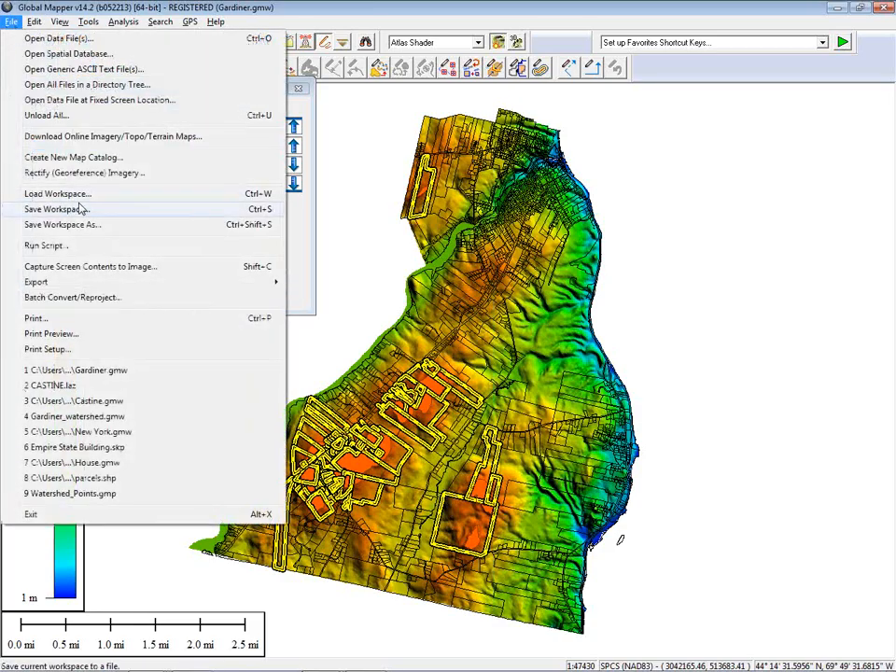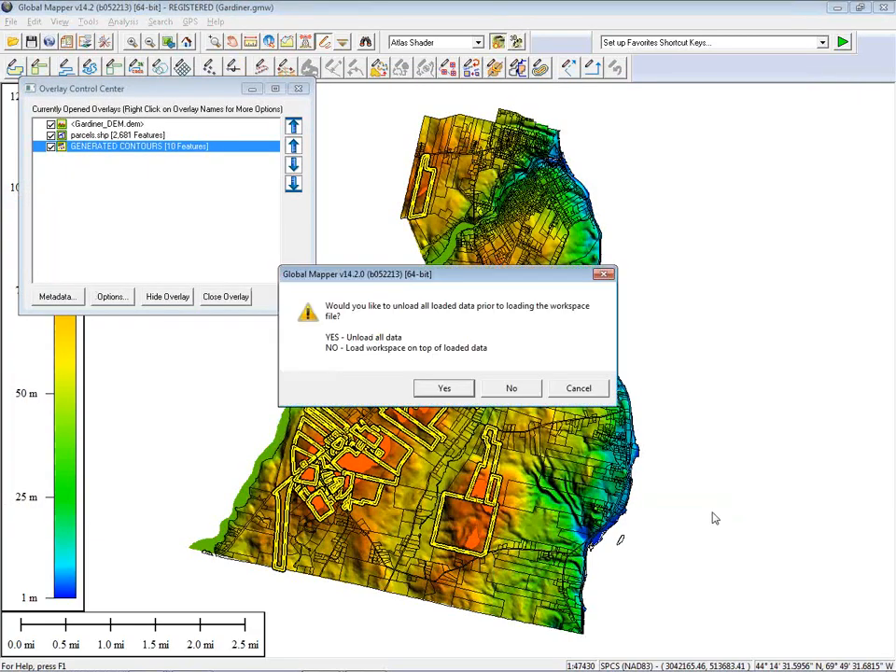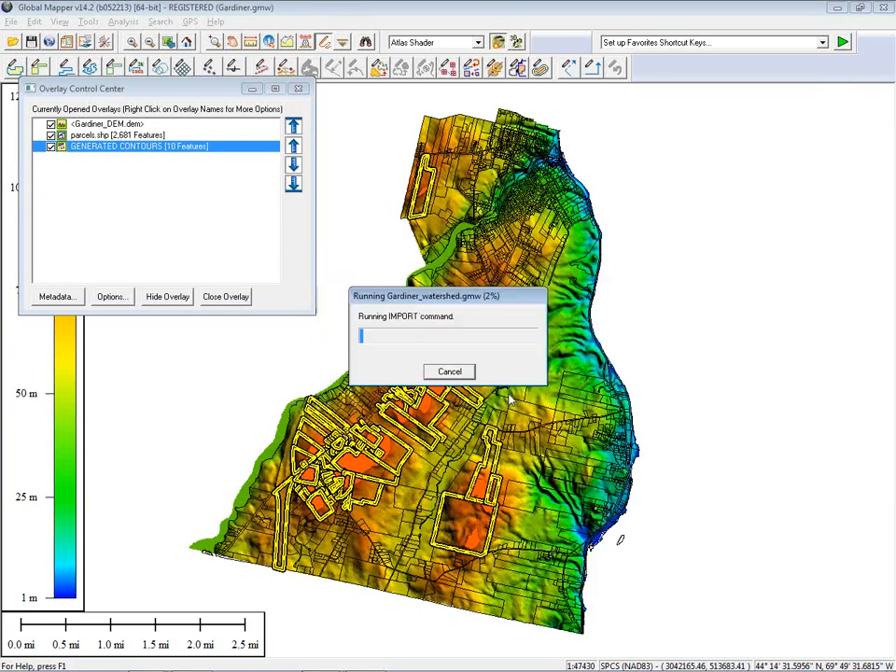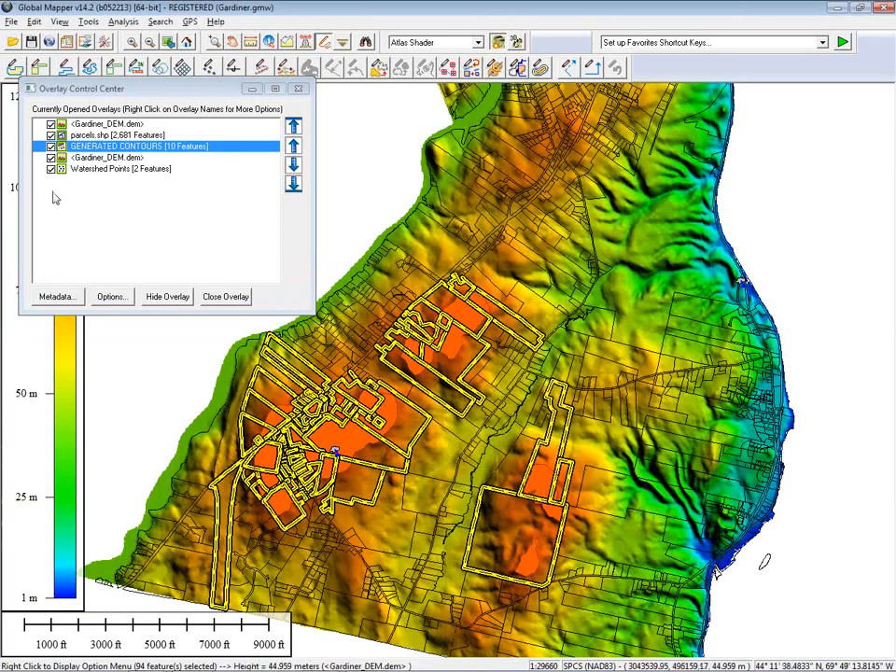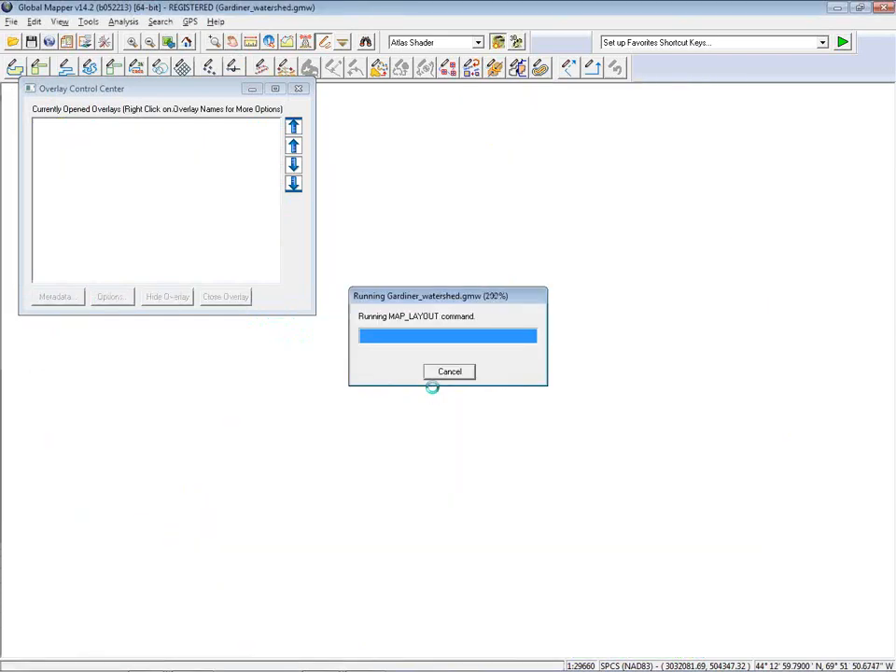We'll load up another workspace. Try to keep these pre-configured to make it as smooth as possible. We're going to take a look at some watershed modeling. And again, in this case, I'm going to use a low-resolution data set. I'm going to use the same data set we have loaded now, actually. Let me actually load it up again. This time it will unload all of my pre-existing data.